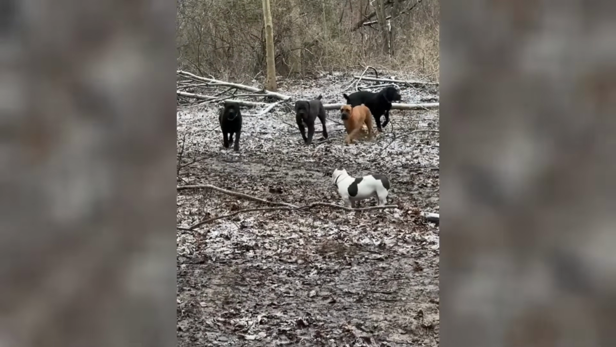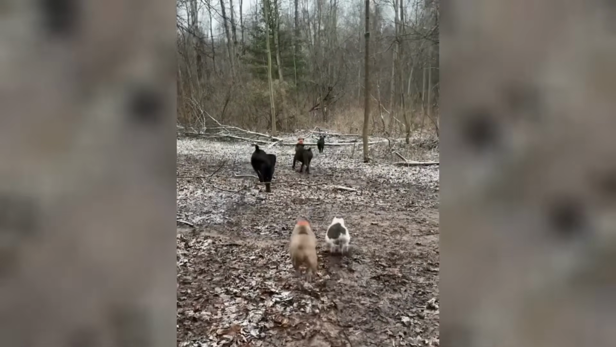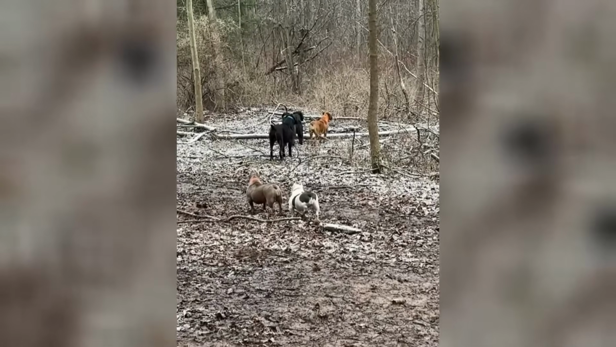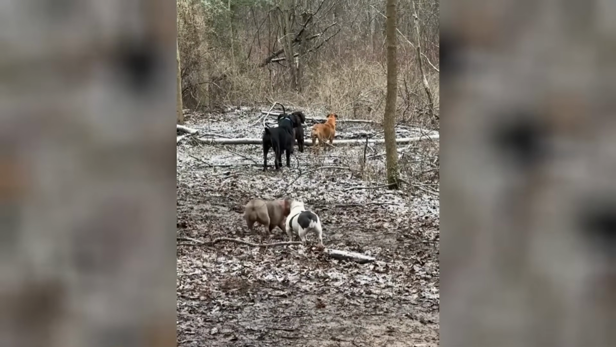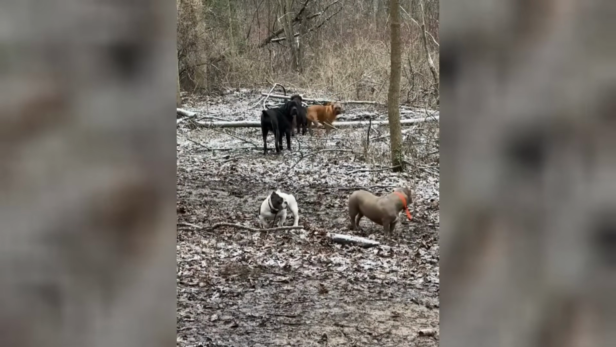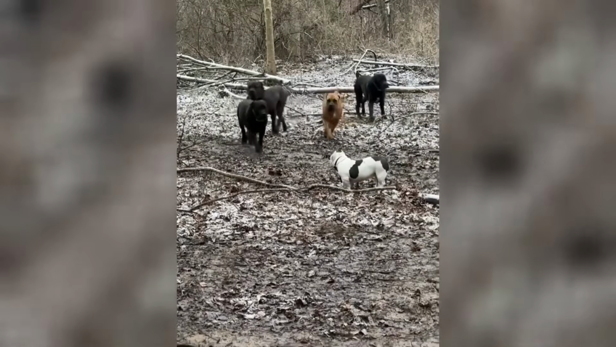And can we talk about the eclectic group of dogs in this clip? I mean, we've got hunting dogs. We've got what looks like a black lab or two. Then we have like a French bulldog and some other, maybe a pit bull. And actually, I don't think that's a French bulldog. I don't know. Anyhow, super cool.